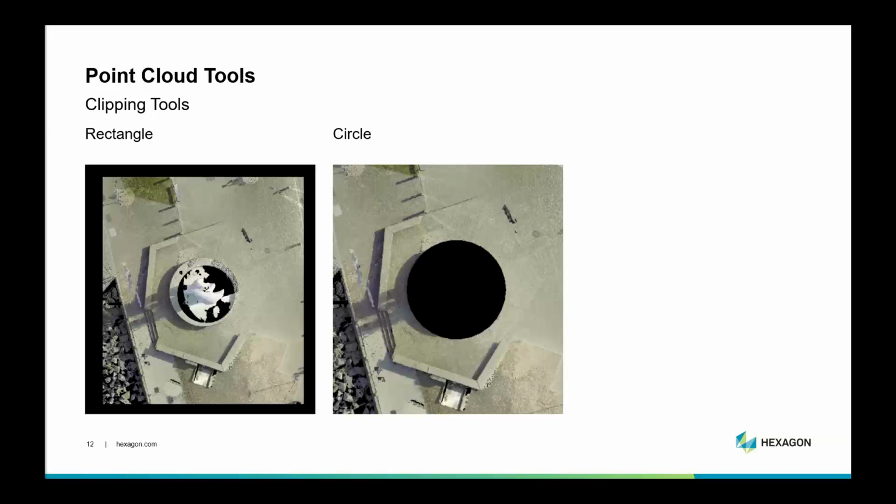We've got circular clipping, and you'll notice that this one is opposite. Any of these are clip within the rectangle, or circle, or polygon is the next one, or clip outside. So what I've done with this one is clip outside so that I can work with the data inside it, and with this one I've clipped inside so that I can ignore those cells.